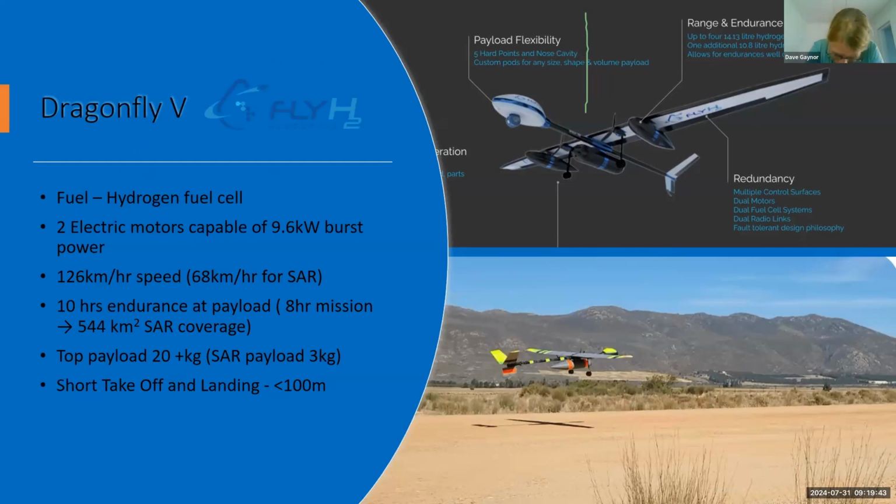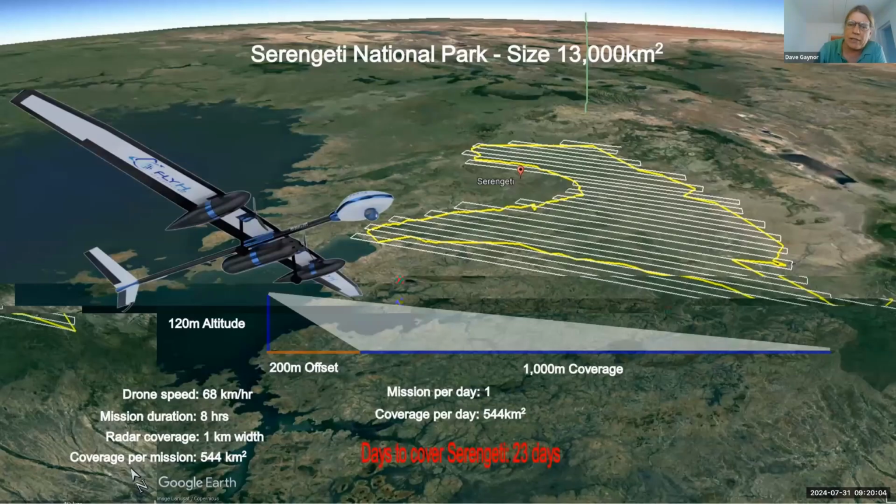and water to generate the hydrogen. So that's how we envision it. And this really gives us the opportunity to scan large areas.